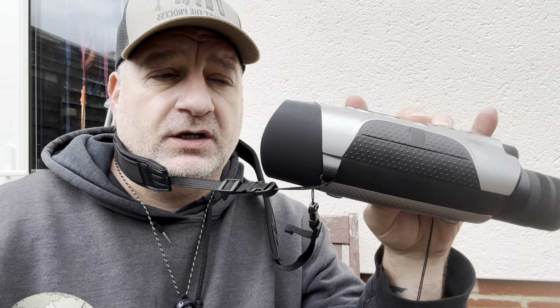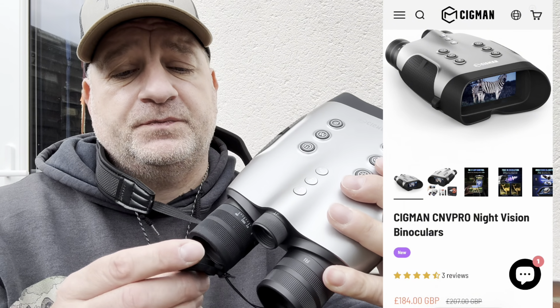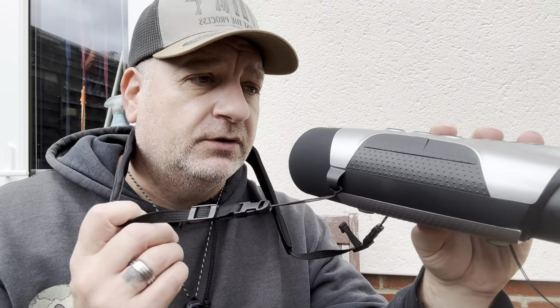It says binoculars, but again, it's just a viewer. I think this is really good. This is one of the better ones I've definitely used for night vision. I have used a few. And again, the only thing that got me was a little bit of the weight, but that's probably me. You're probably stronger than me anyway. I'm old.